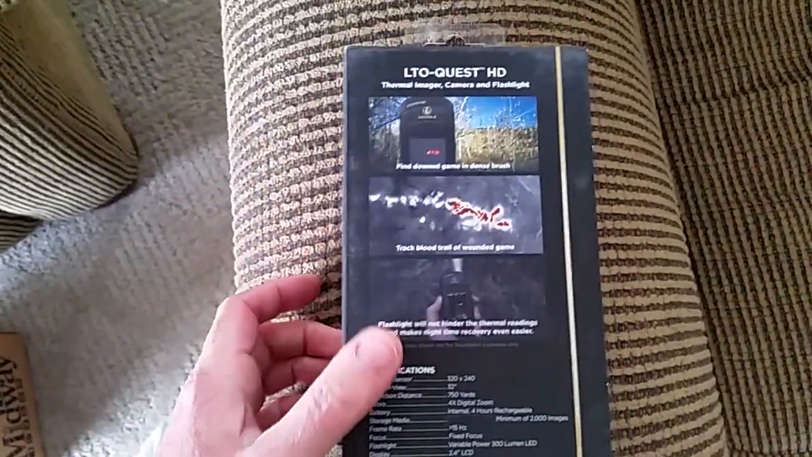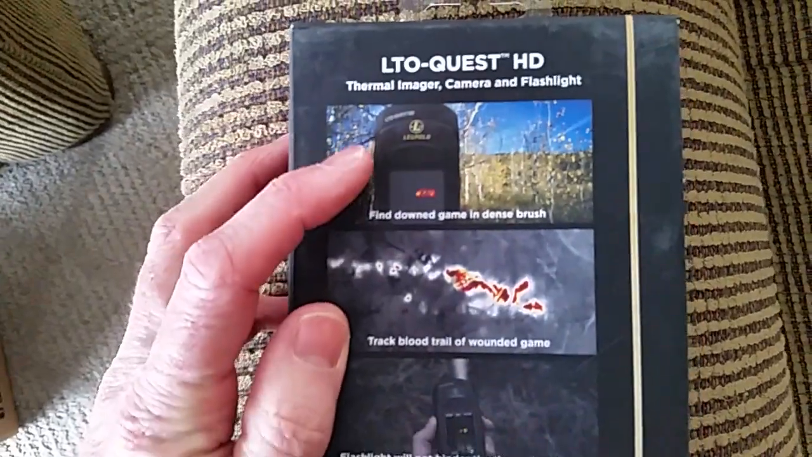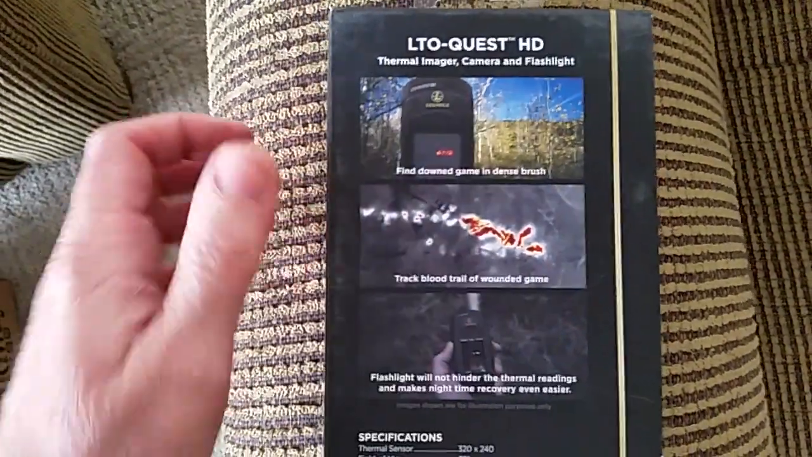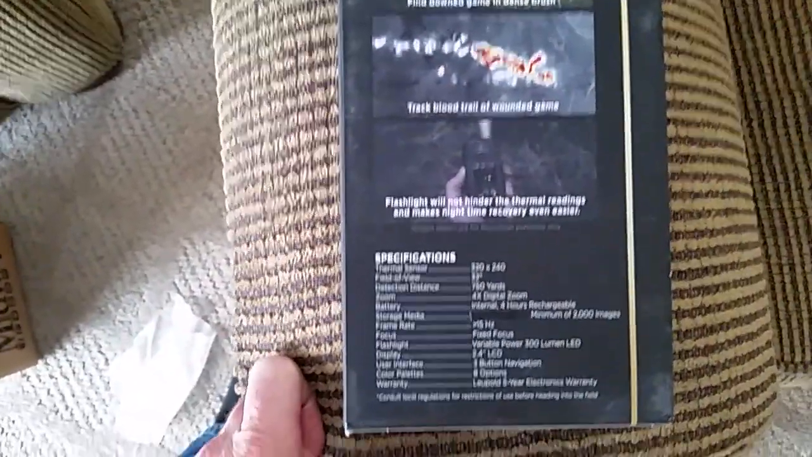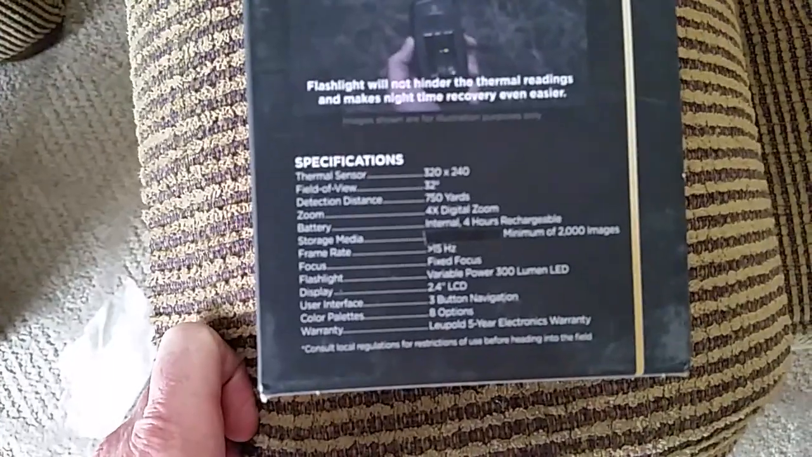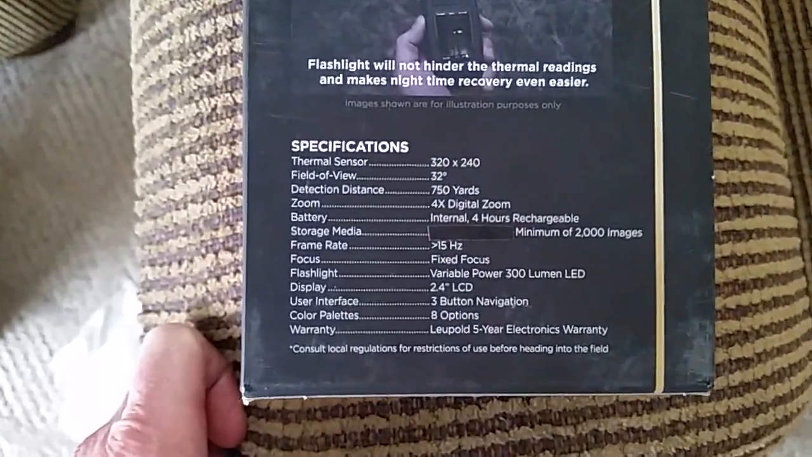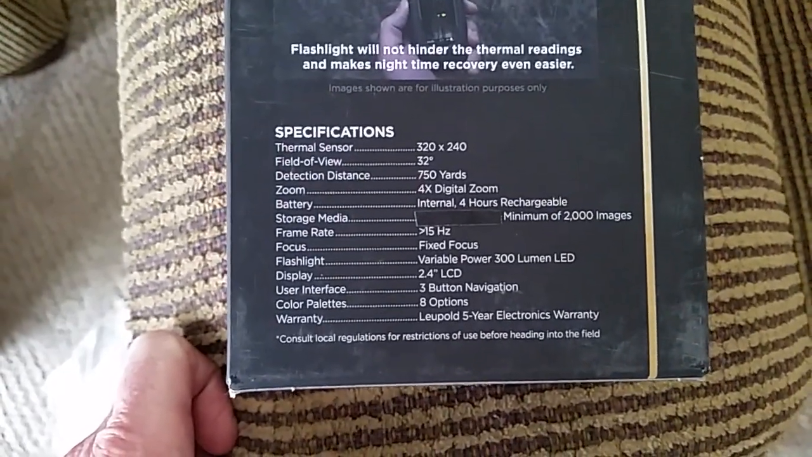The Leupold version, what they promote it for is outdoor and hunting uses, for being able to go out and find game, track game, and that's perfect use for it. That's going to be great for that, but I think in my mind, these things had a million other uses.